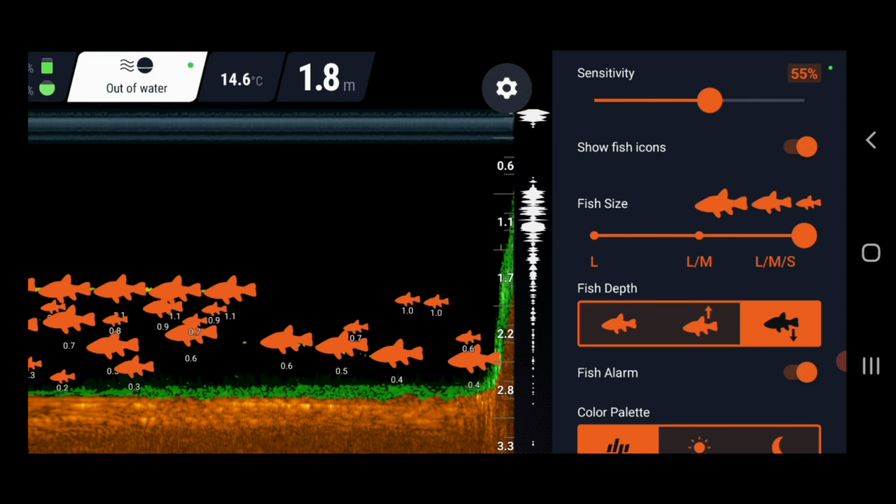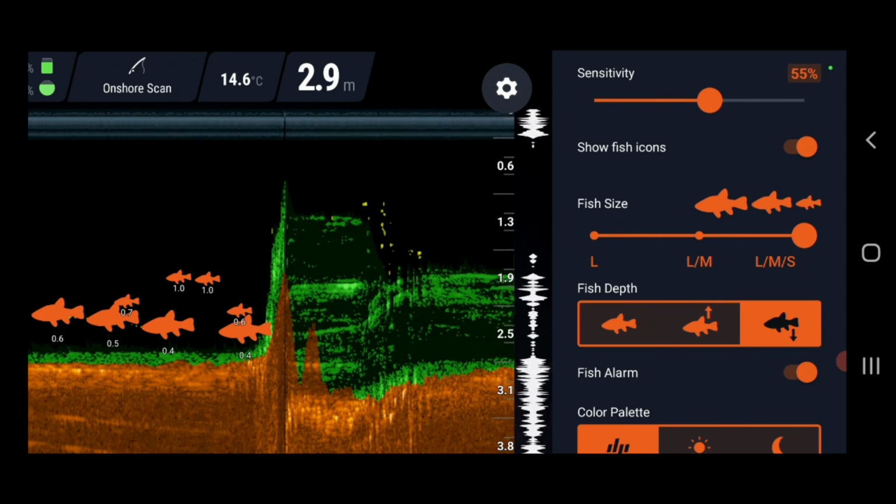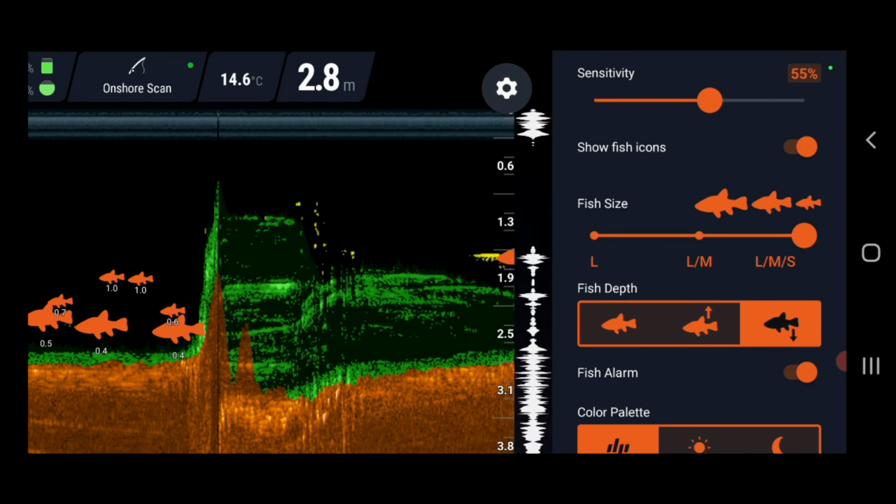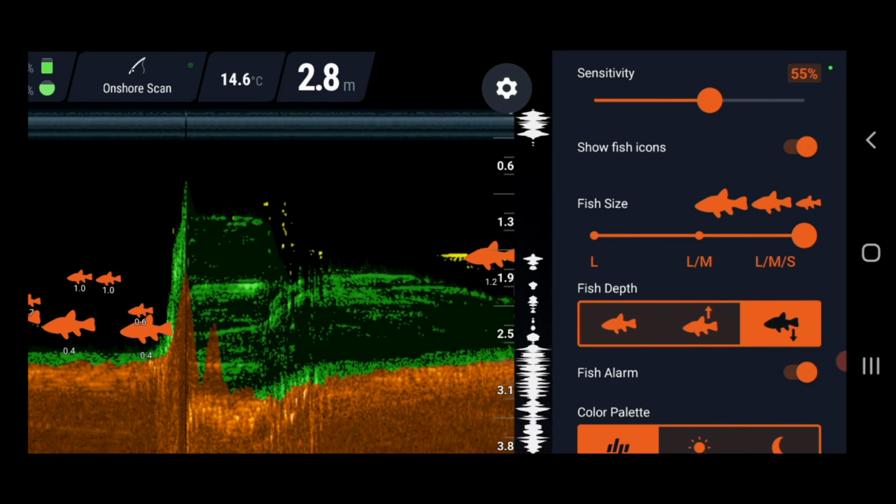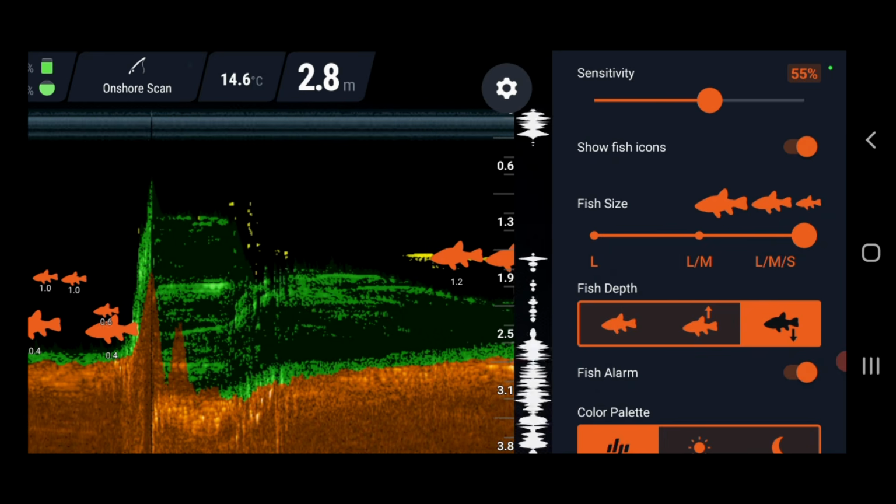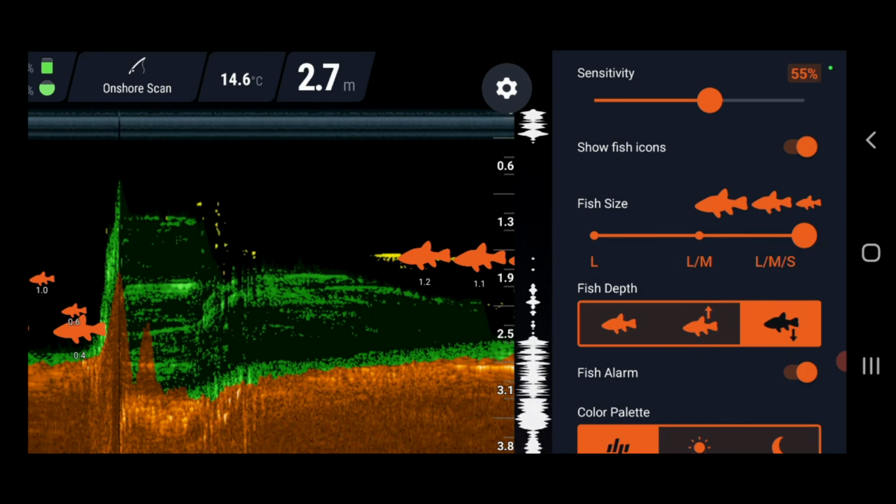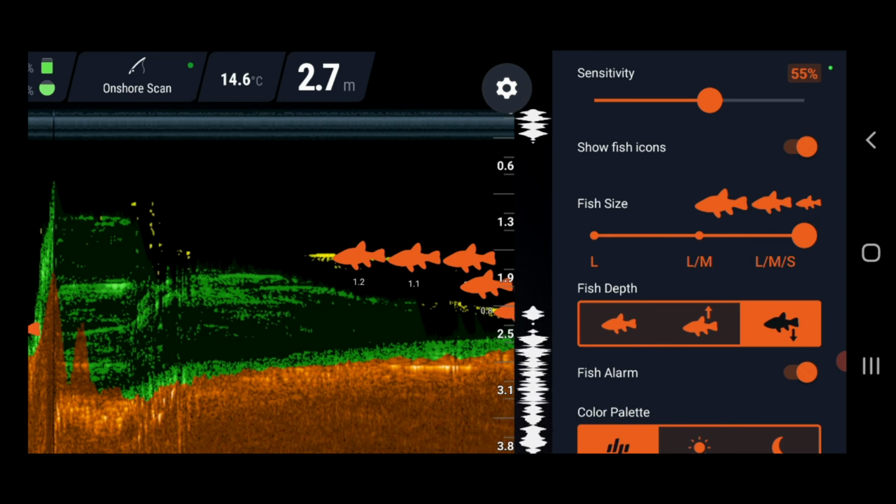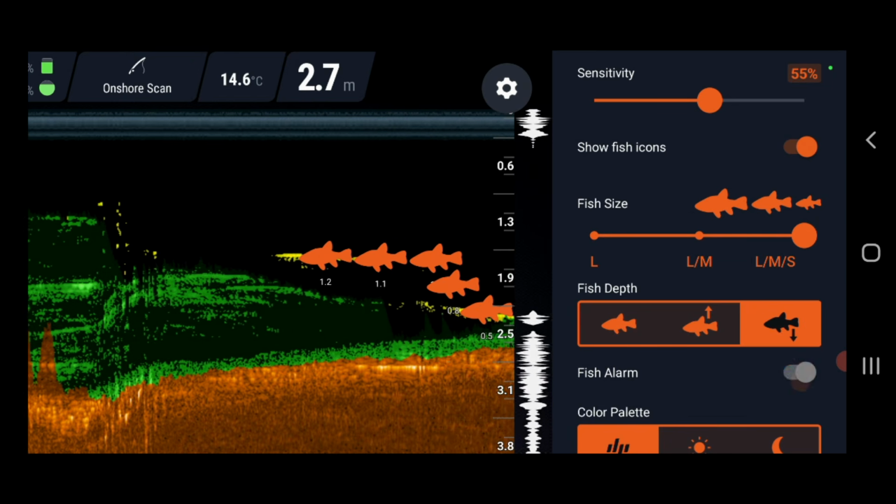I'll go back over there. When it finds a fish, it'll beep. I actually didn't cast right over them snags. I missed them. There's one. Just went bing, bing. And again, that's a beeping noise. That's a fish alarm. I've actually used that on one of my, I think it was on my Deeper Pro Plus. I'm going to turn that off now while I'm talking.